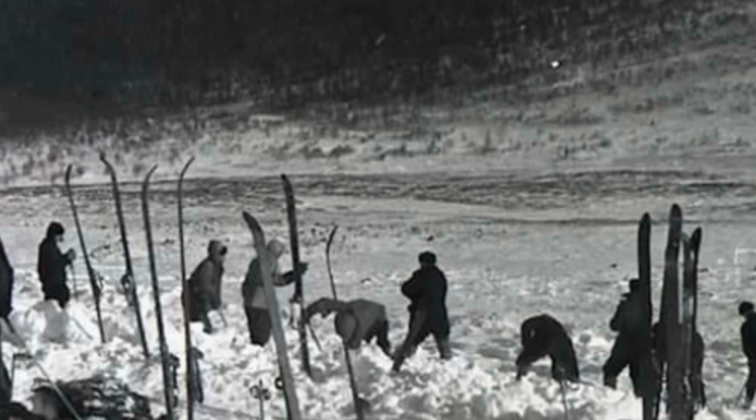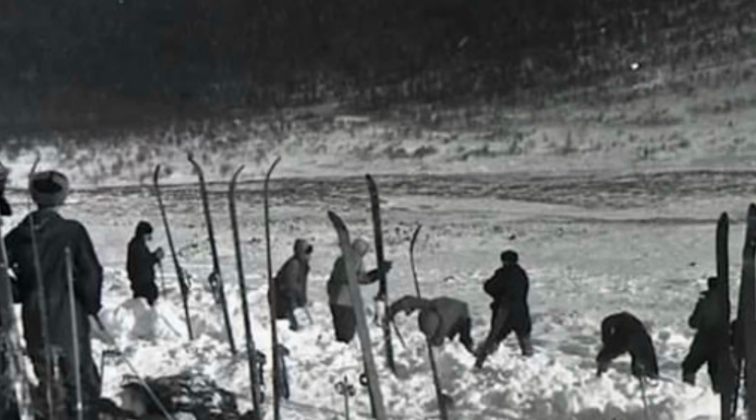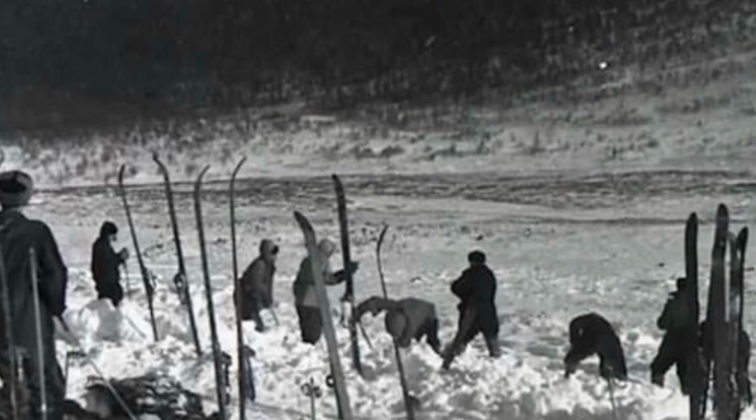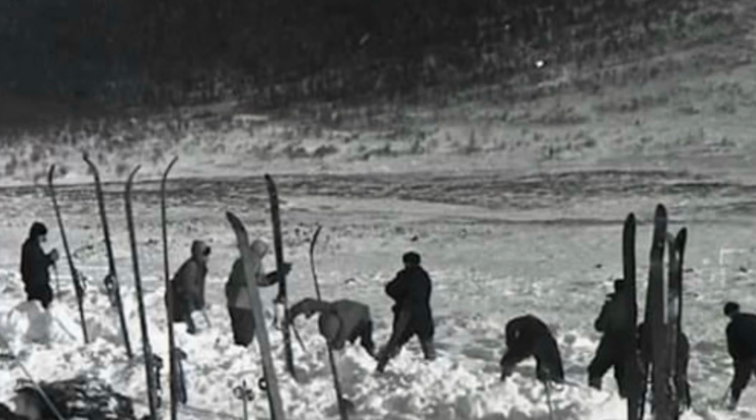Theories swirled immediately: avalanche, secret military tests, psychological breakdown, or something far stranger. Among the more mysterious speculations was the idea that the hikers had encountered a yeti, or some kind of Bigfoot-like creature that roamed the snowy wilderness.